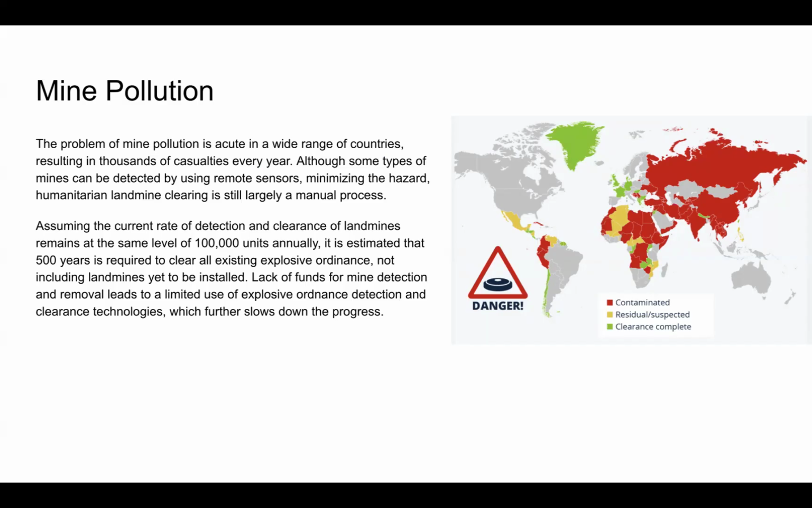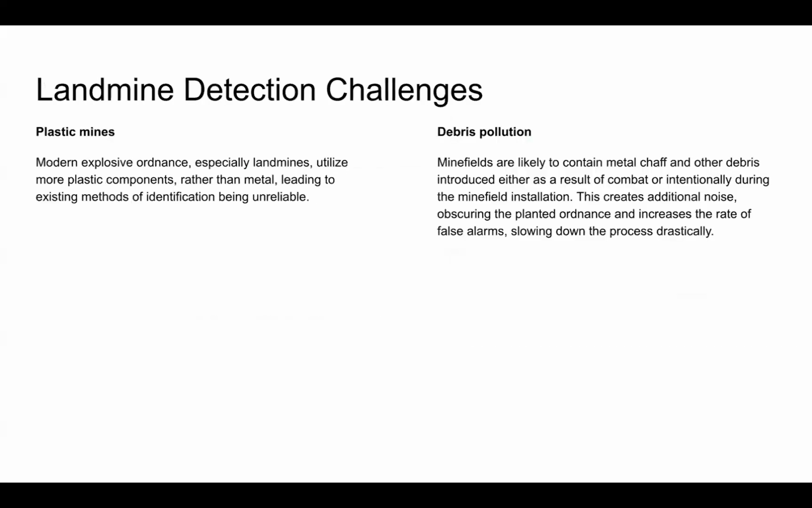Assuming the current rate of detection and clearance of landmines remains the same level of 100,000 units annually, it is estimated that 500 years is required to clear all existing explosive ordnance, not including landmines yet to be installed. Lack of funds for mine detection and removal leads to a limited use of explosive ordnance detection and clearance technologies, which further slows down the progress.